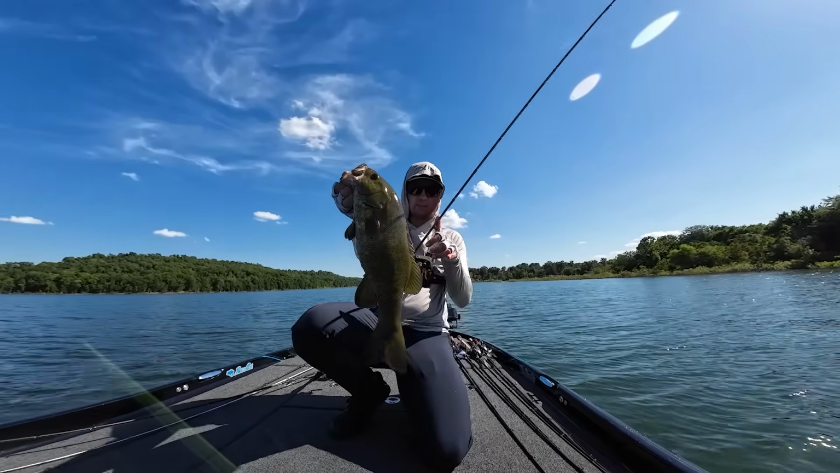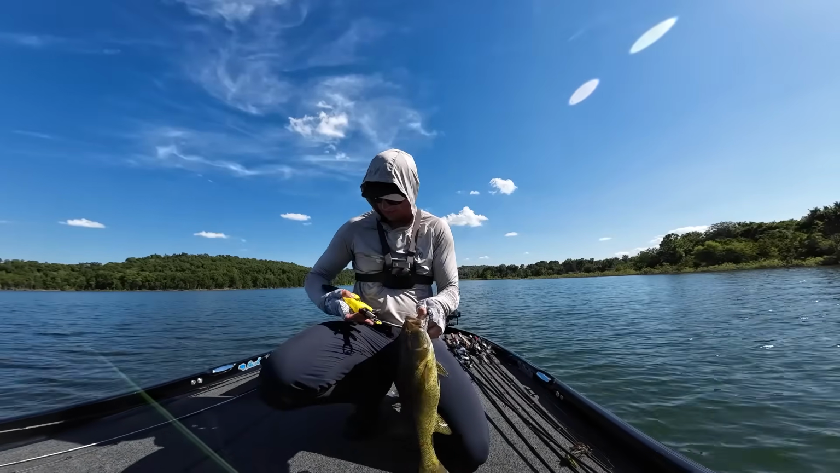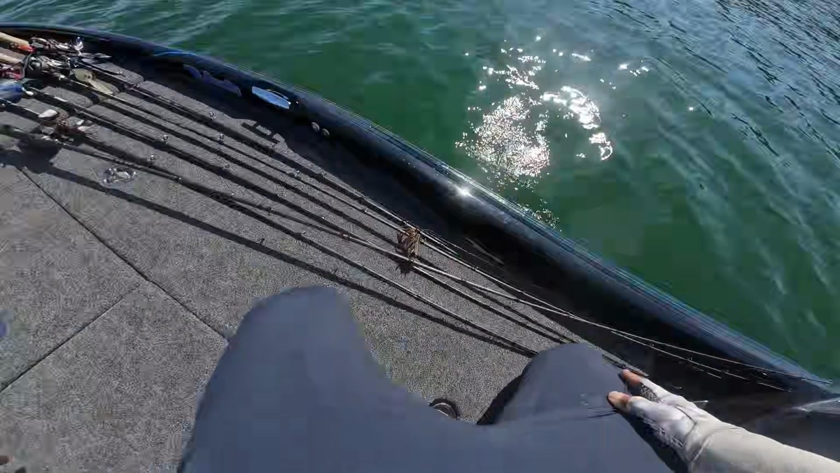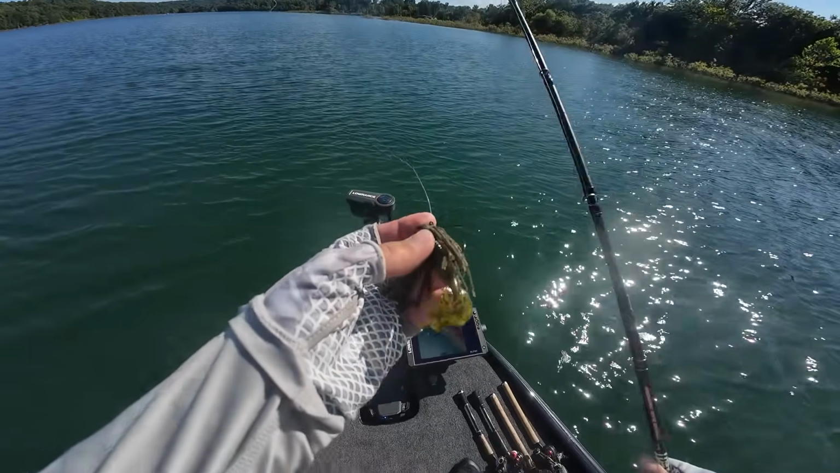I need to weigh that guy. That's a good one. 2 pounds, 10 ounces. That's a good smallmouth right there, especially for Beaver. Beautiful fish. Let's get that guy back down there. Beauty, man. That was awesome. There we go, got that smallie again on the 3/4 ounce football jig.